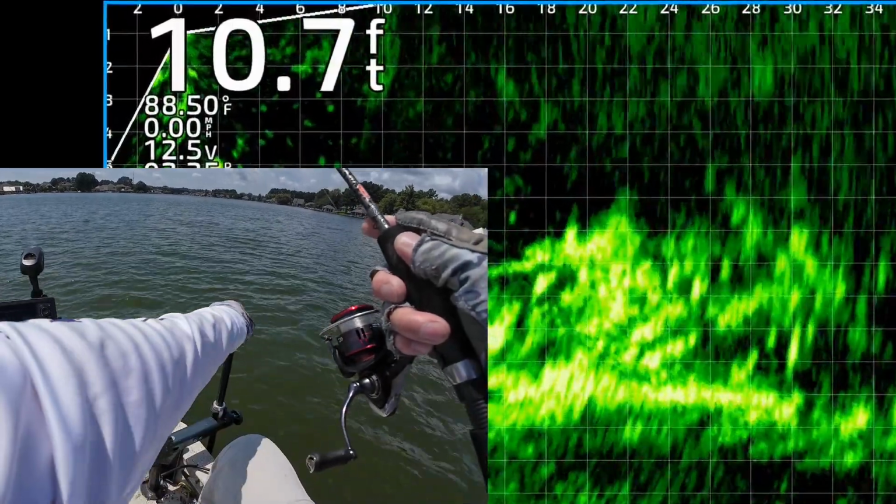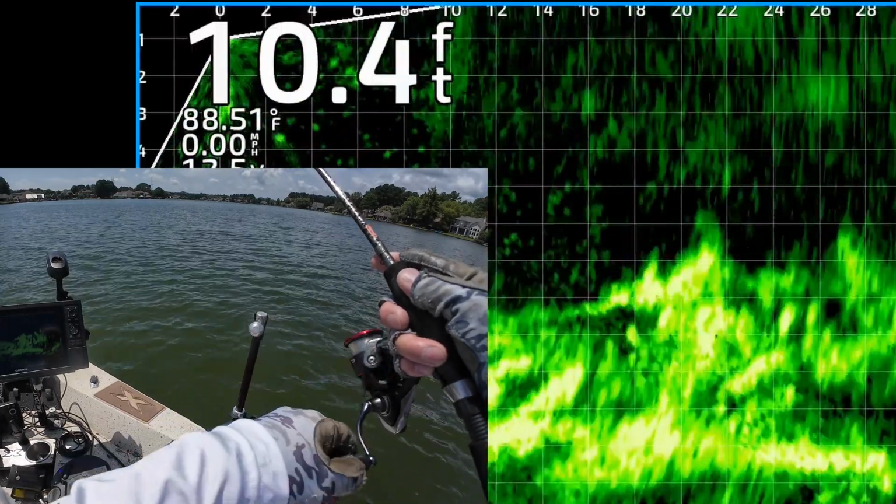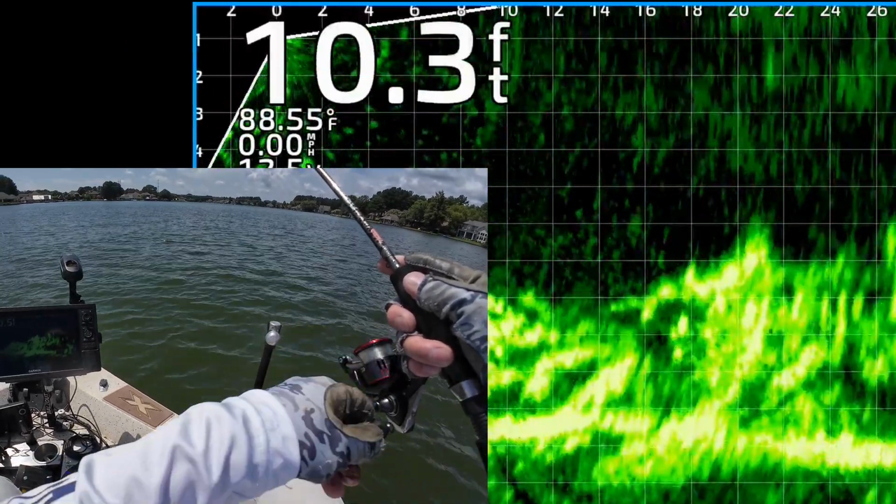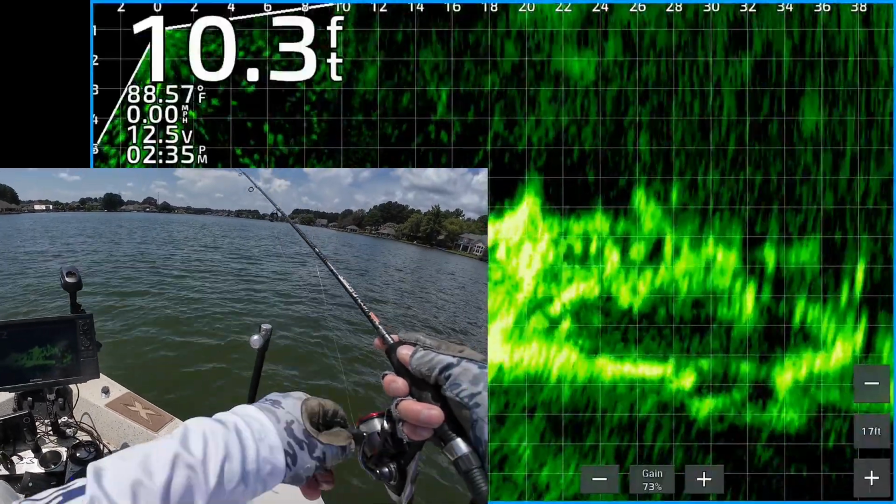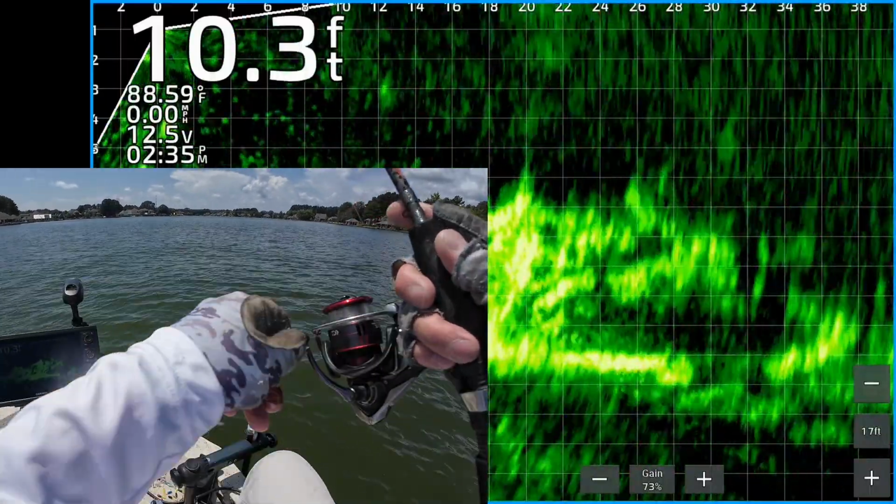Chunk it back out there again. There's a bunch of fish scattered through there. You can see my jig and weight. I'm not sure what species those are, but I'm going to keep trying to see if I can get another crappie. Oh, looks like one of them bit it right there. I missed it. I'm going to recast it.